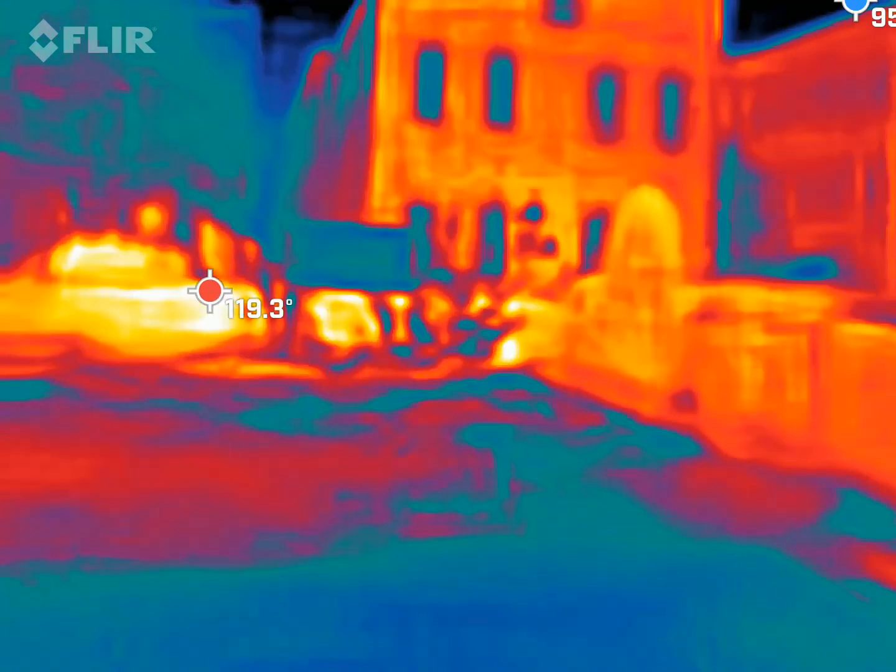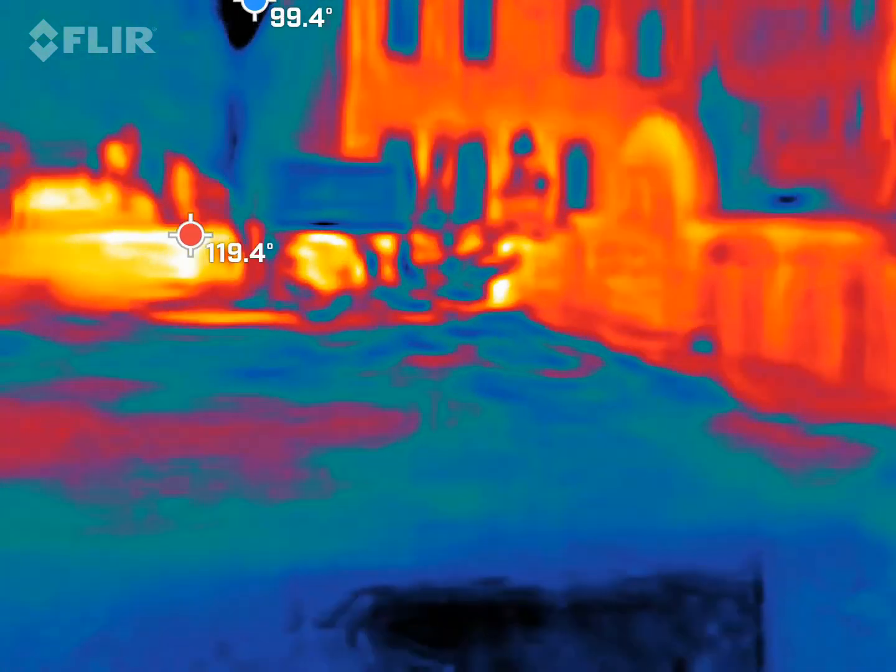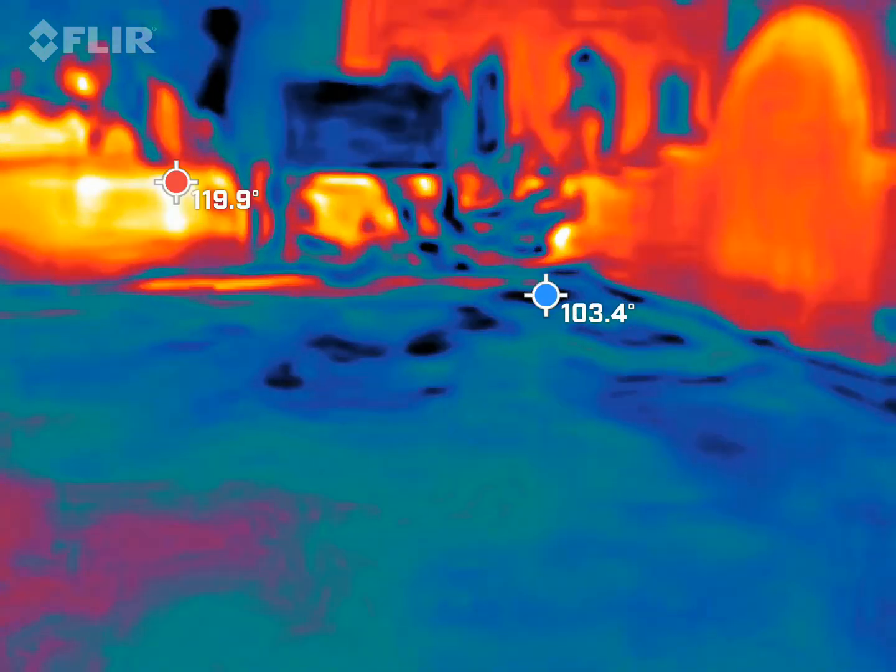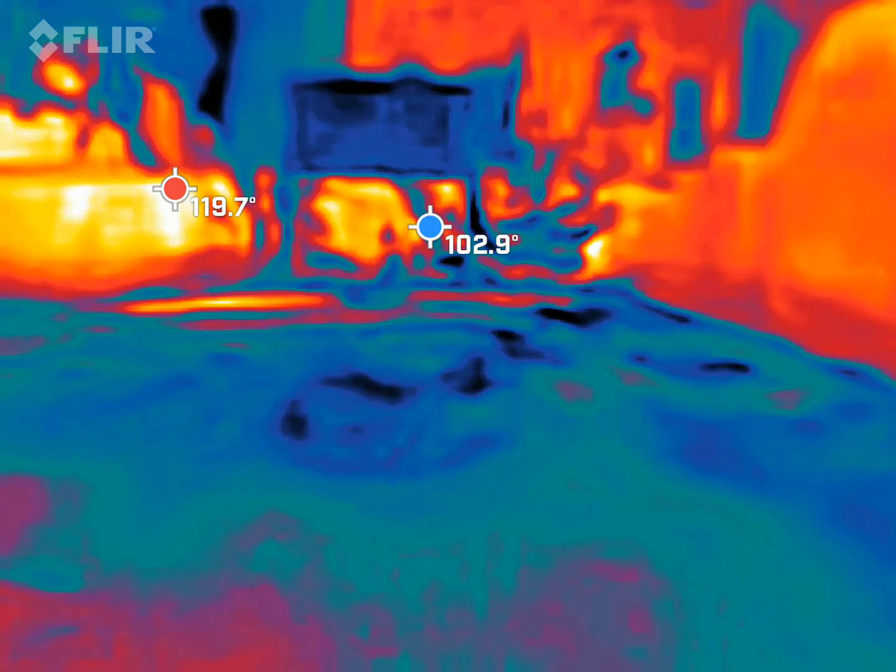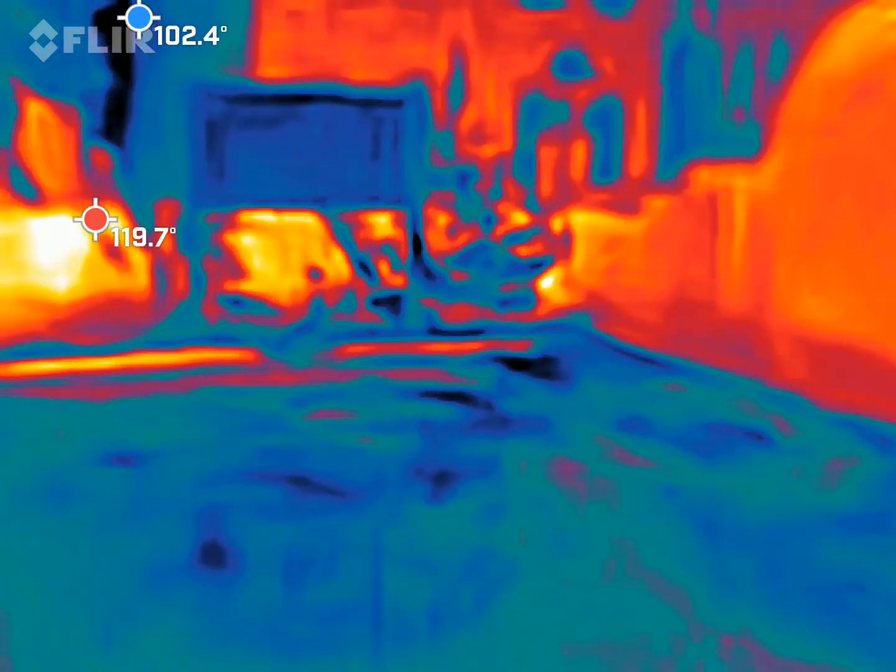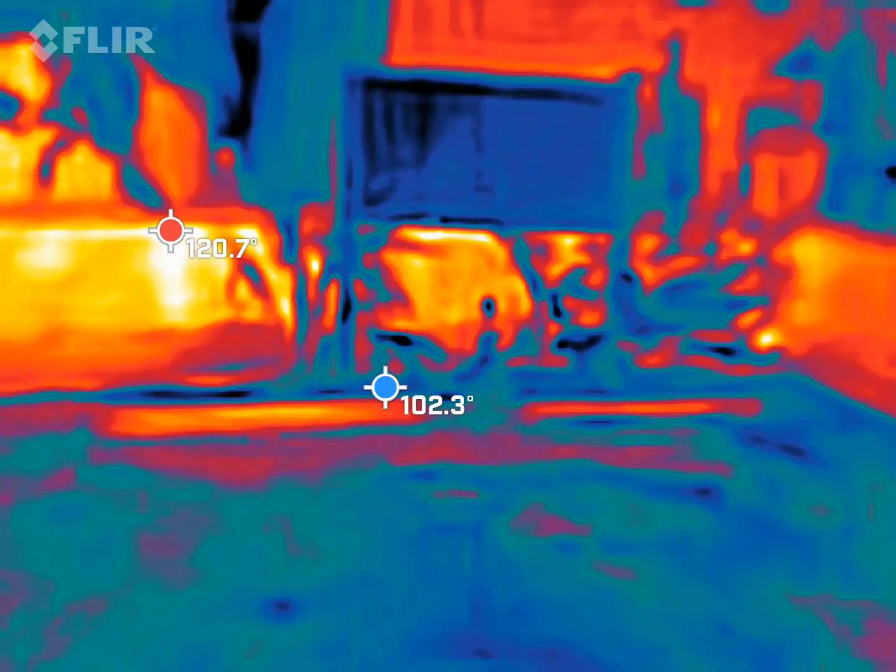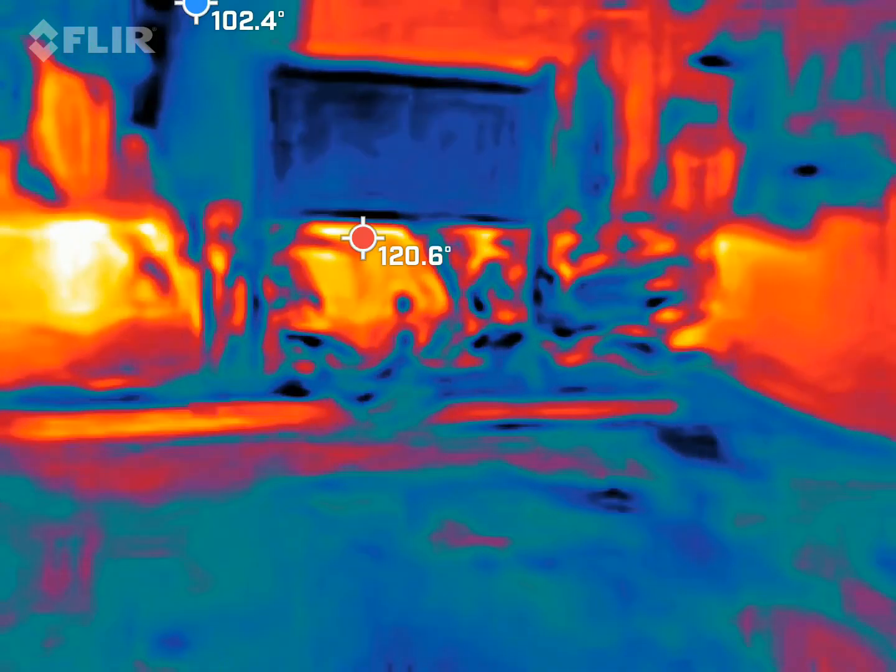It is. But it's cooler. If you notice the ground, you have a lot more mud and sand up here too, so it is going to turn that bluish black. A lot of people say, oh, there's something going on on the ground. I'm like, no, it's just cooler than the ambient air, because it cooled down quicker as the sun went down.